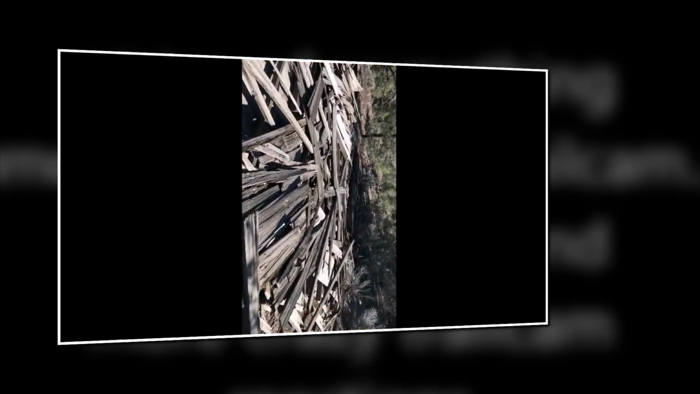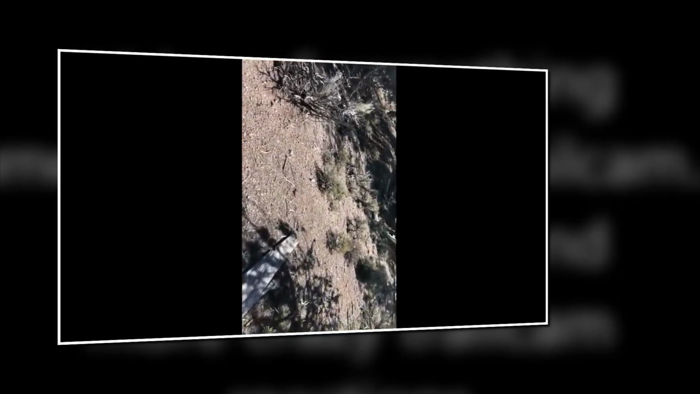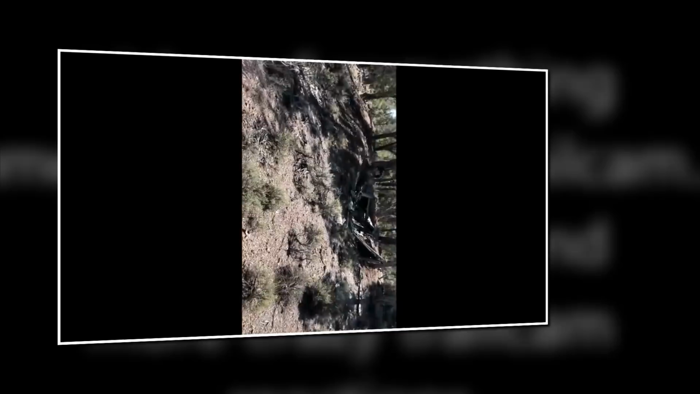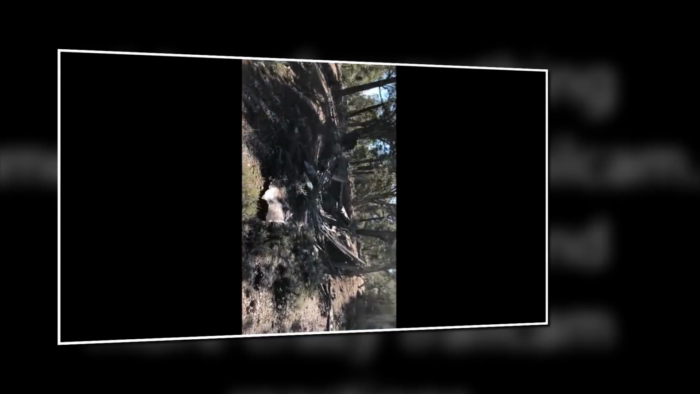Big old railroad ties. That's just awesome. There's another one over here. These dugouts are really pretty damn cool.